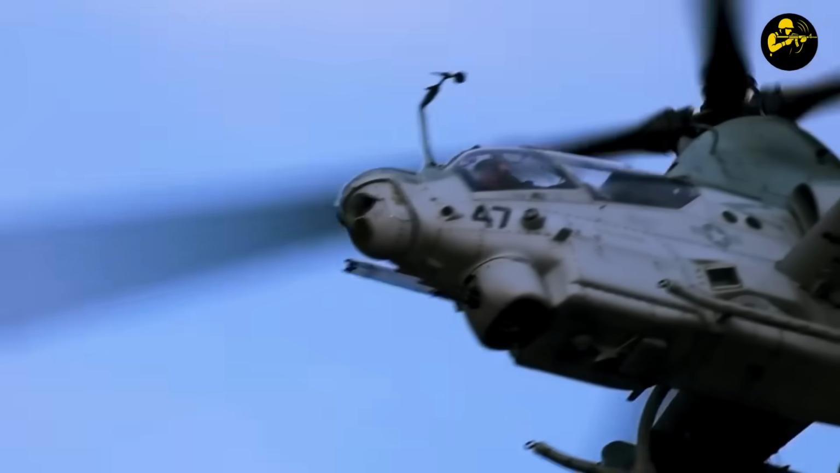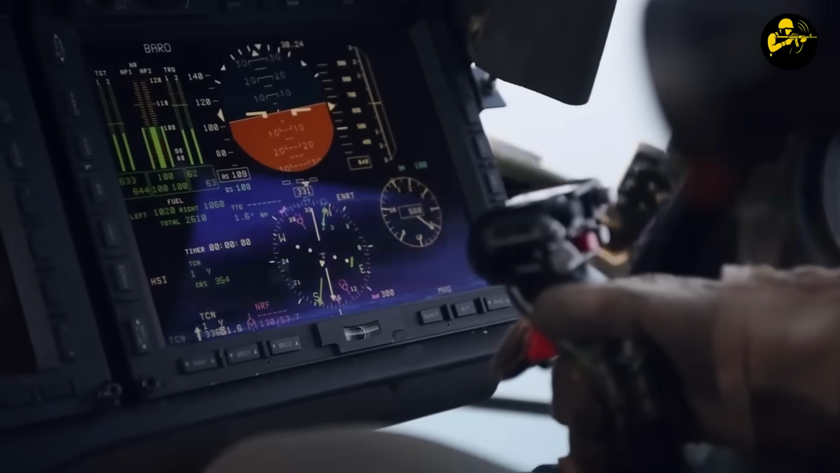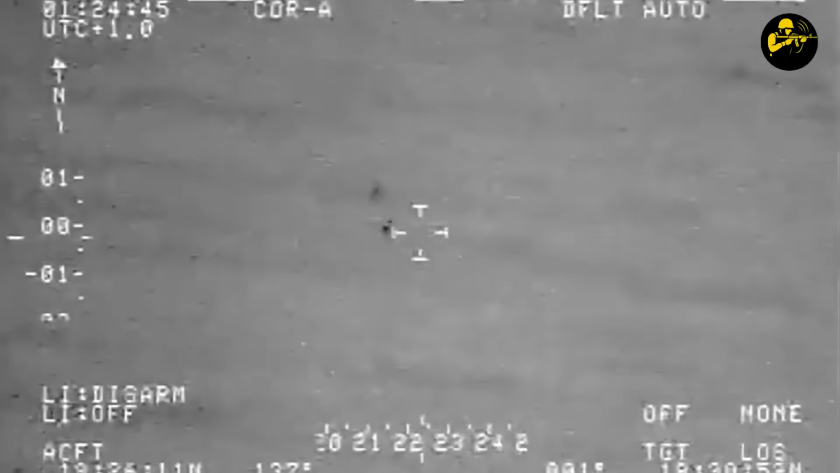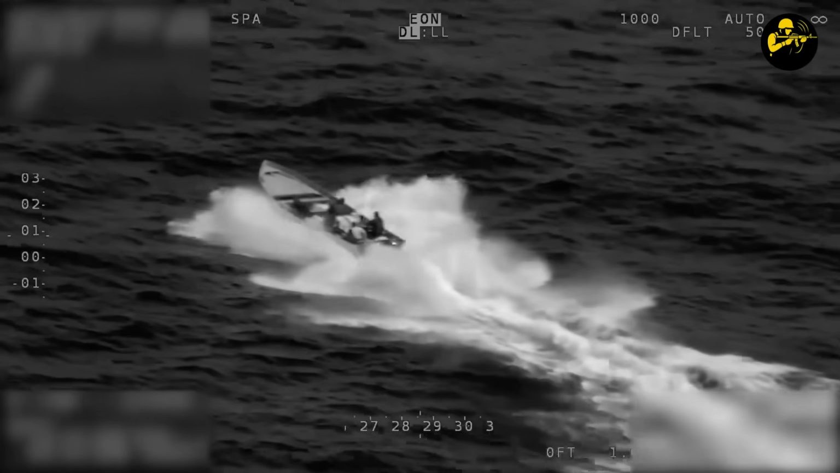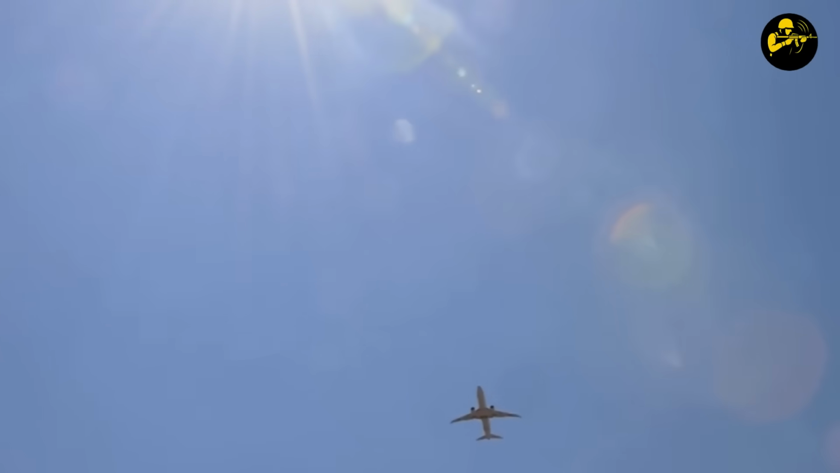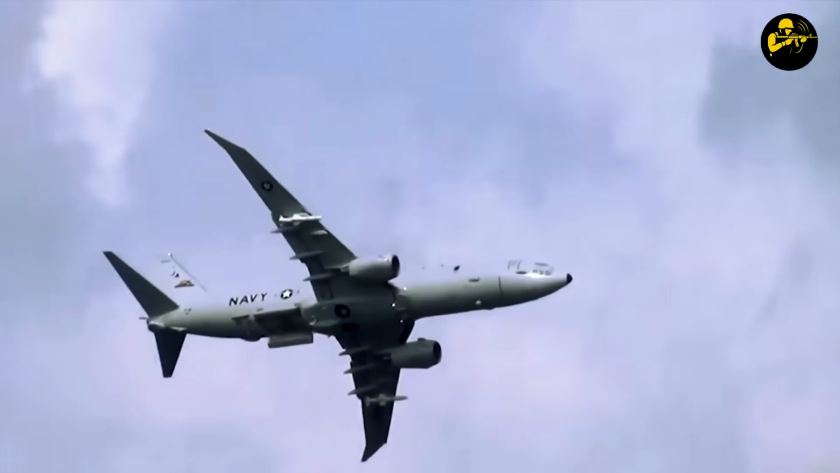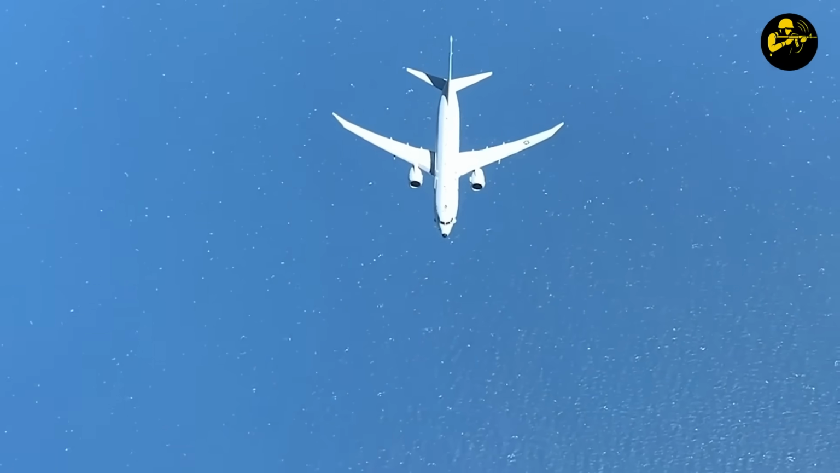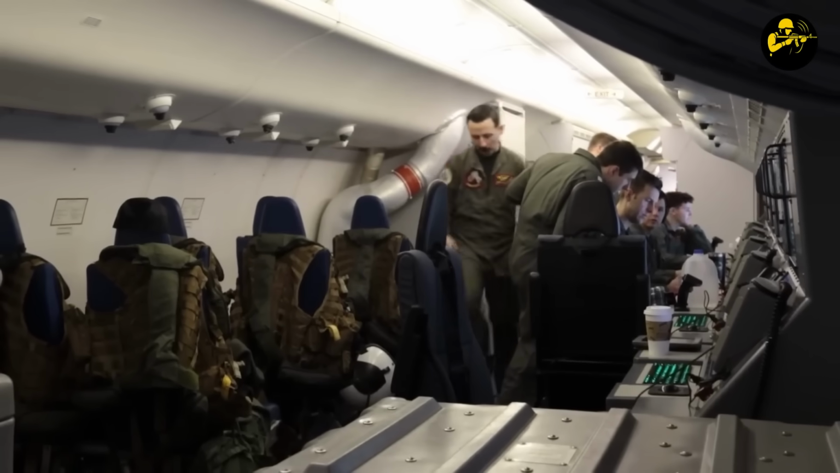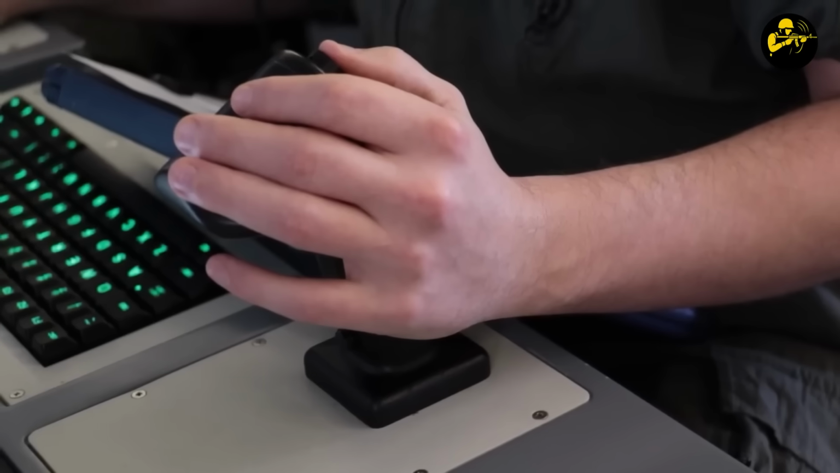Through the helicopter's FLIR display, the pilot could already see the heat plume from the Cartel boat's twin outboards, two white-hot dots streaking across the cooler blue background of the Caribbean, racing north like they actually had a chance. Spoiler, they didn't. Overhead, the target was being tracked by a P-8A Poseidon maritime patrol aircraft cruising at 20,000 feet. The P-8 is what happens when Boeing looks at a 737 and says, "What if instead of seats, we install $400 million worth of surveillance equipment?"